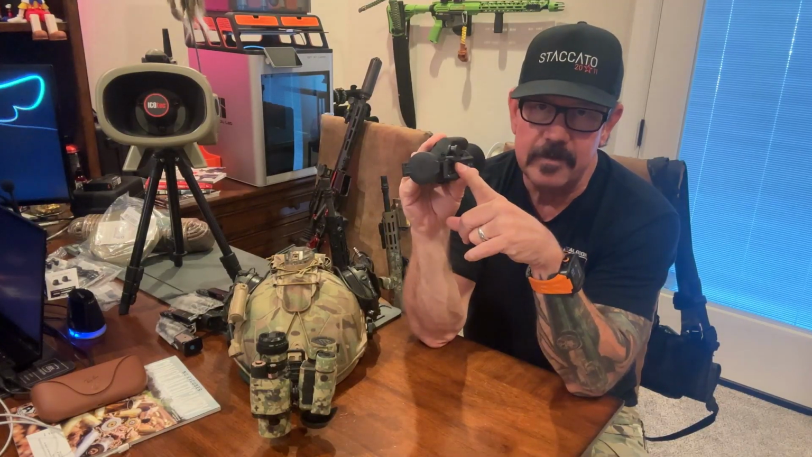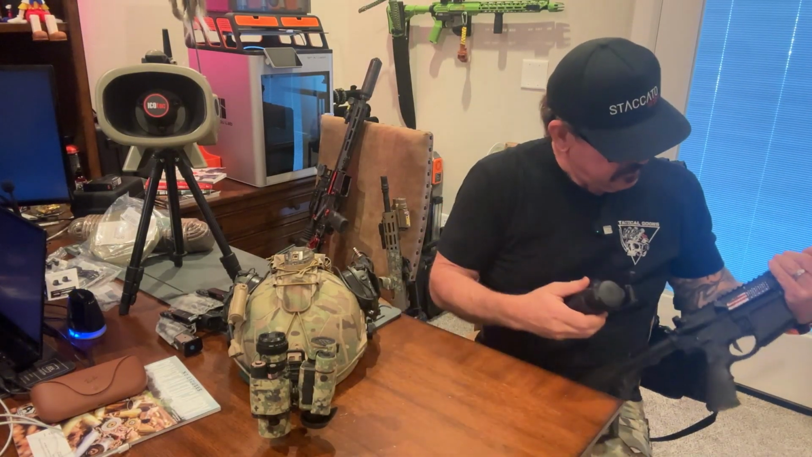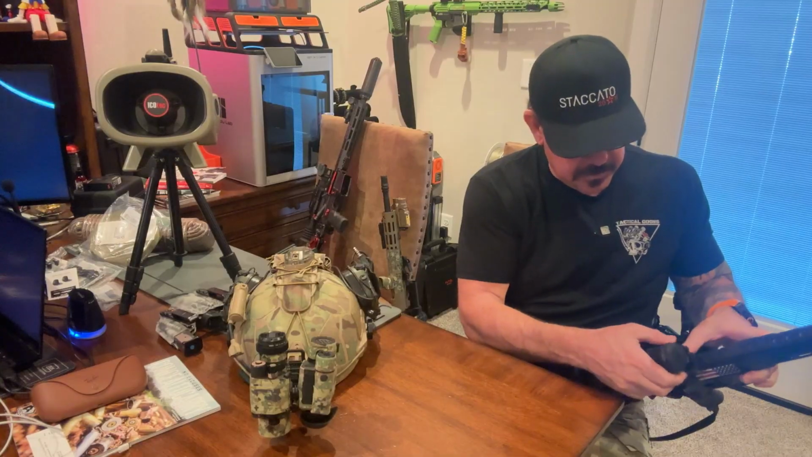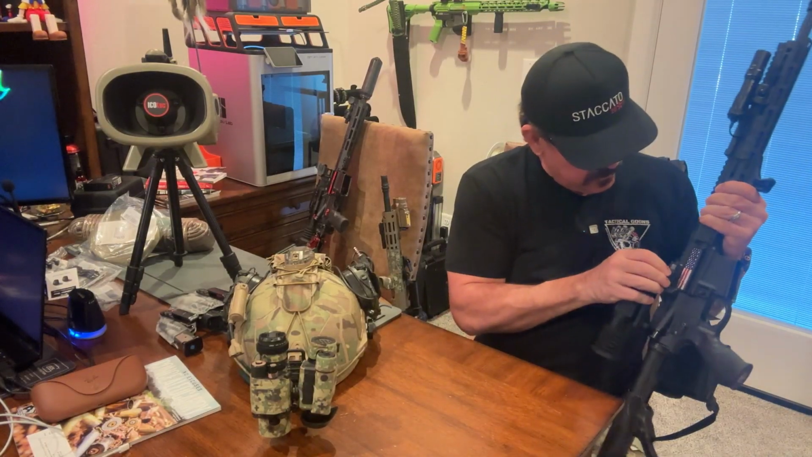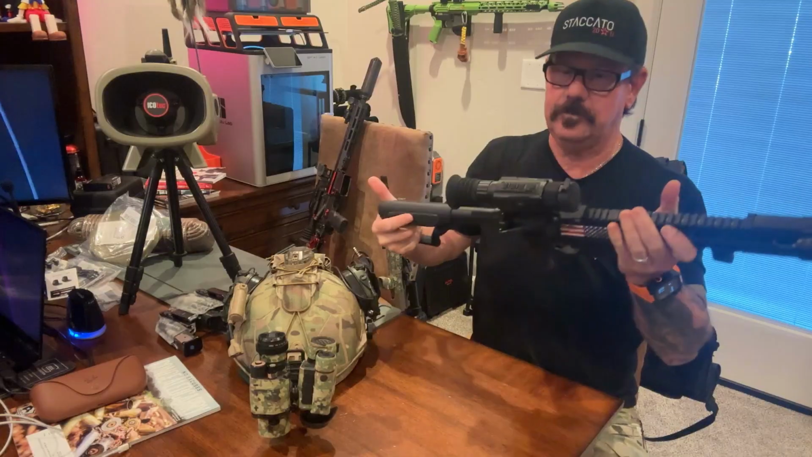I do have the American Defense Manufacturing QD mount on this one as well. And yes, this one does go on a little bit better than the other one. I say that, but watch, it's probably not going to behave. I've got some marks on my pick rail, so I know exactly where I need this to be placed for it to connect. There I go again doing that. Trying to do this while I'm sitting here is not the easiest thing in the world. So this goes like so. See, it was easy. Second time's a charm.